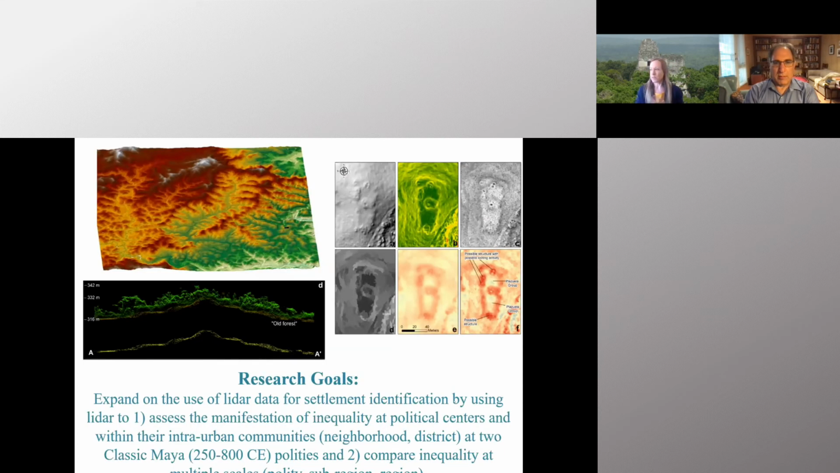So our main research goals of this talk, which I will try to keep to less than 10 minutes since we're running a little behind, is to expand on the use of LiDAR data for settlement identification, which has been used extensively throughout the Maya region. And so to use LiDAR to first assess the manifestations of inequality at political centers, as well as within their intra-urban communities in things like neighborhoods and districts at two classic Maya polities located in southern Belize, and then compare our findings that we calculated using LiDAR data at multiple scales to other settlement survey data at the polity level, subregion, and larger Maya region.